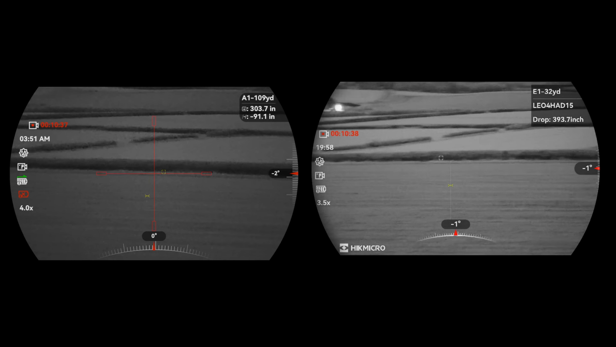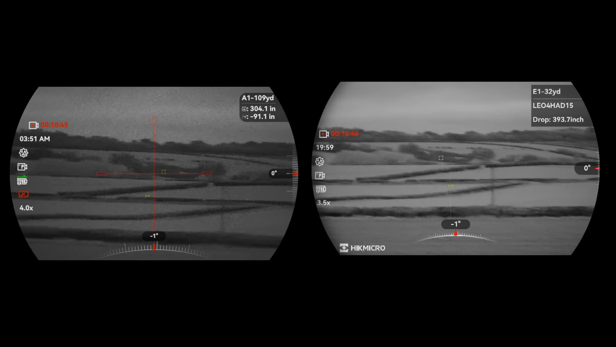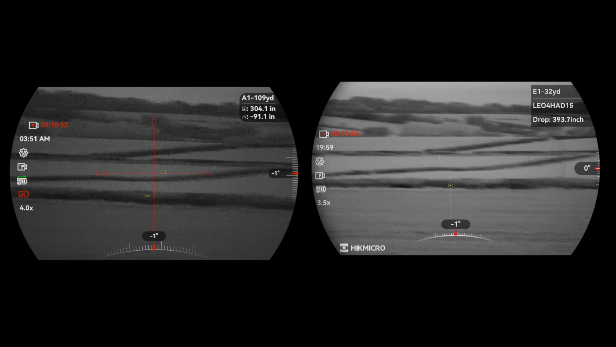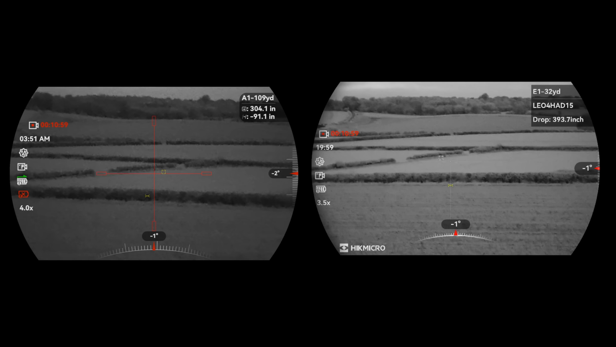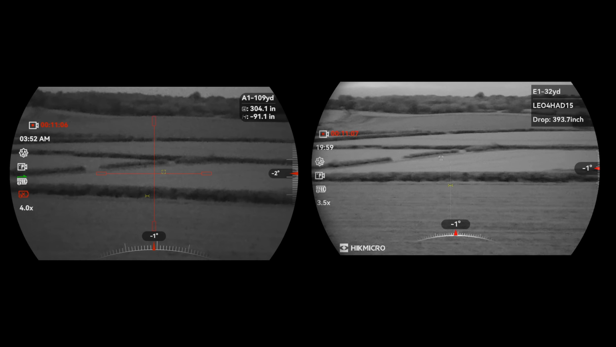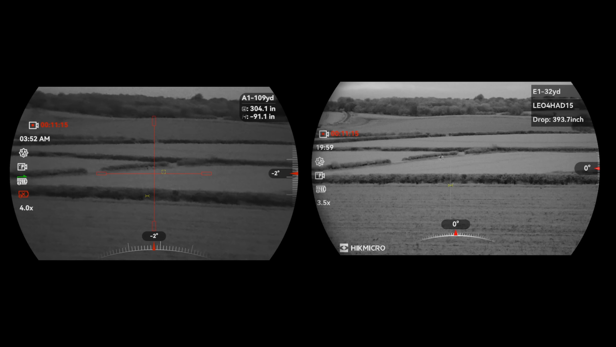So as I say, it's now 8 o'clock ish, and again that's 4,000 yards with absolutely no infrared added in. I'd say the minimum mag, the 4K, has definitely got a bit more brightness. Just focusing and unfocusing, go through and try and find the middle of the clear bit.